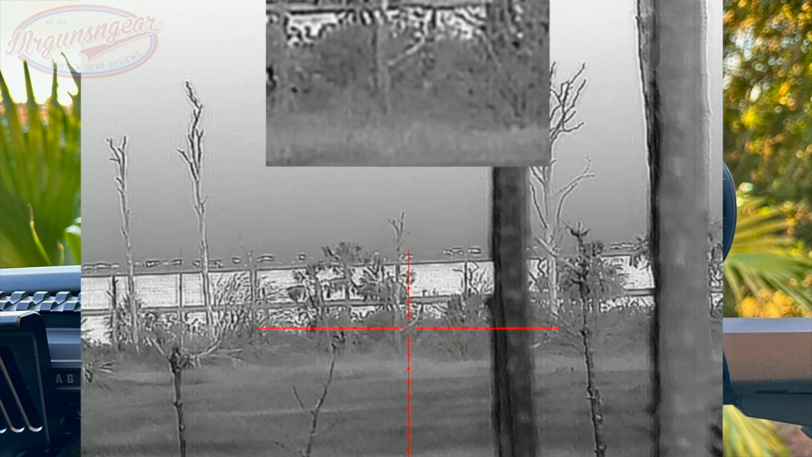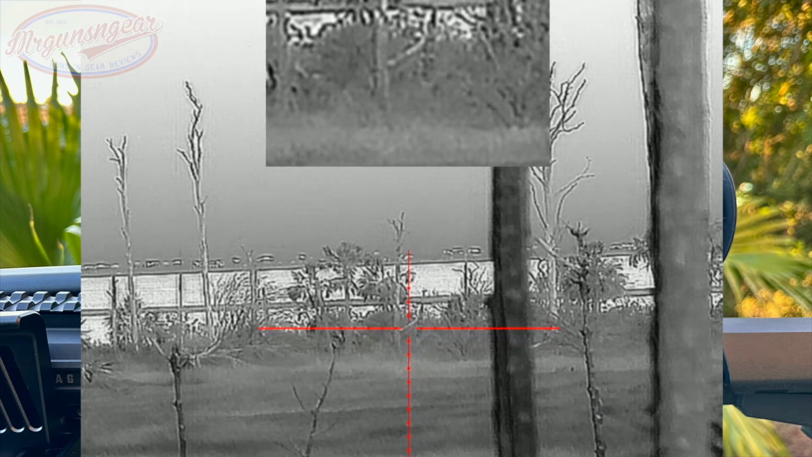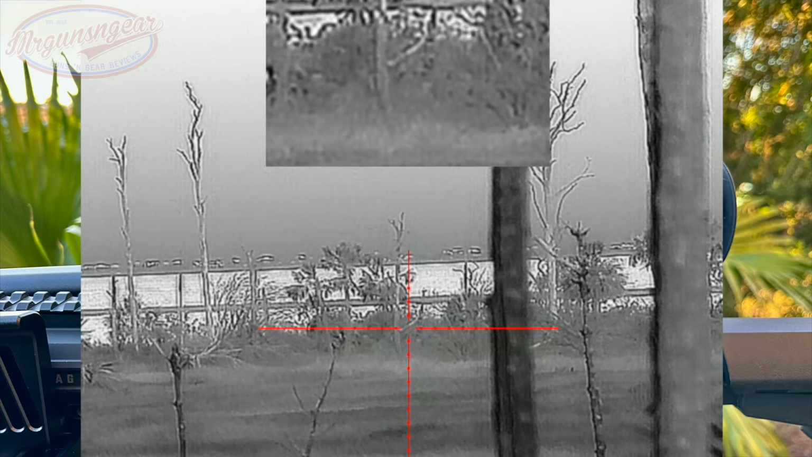The base magnification that you guys are looking at with the main image here is 2.5x magnification. Like I mentioned earlier, you can digitally zoom with this optic between 2 to 8x.